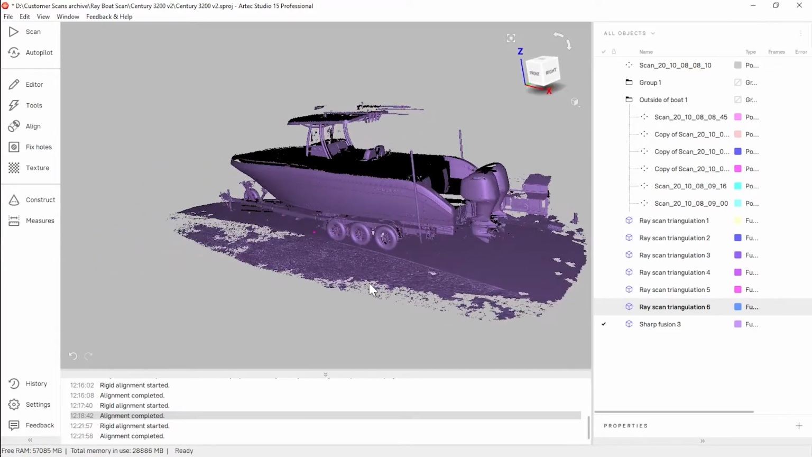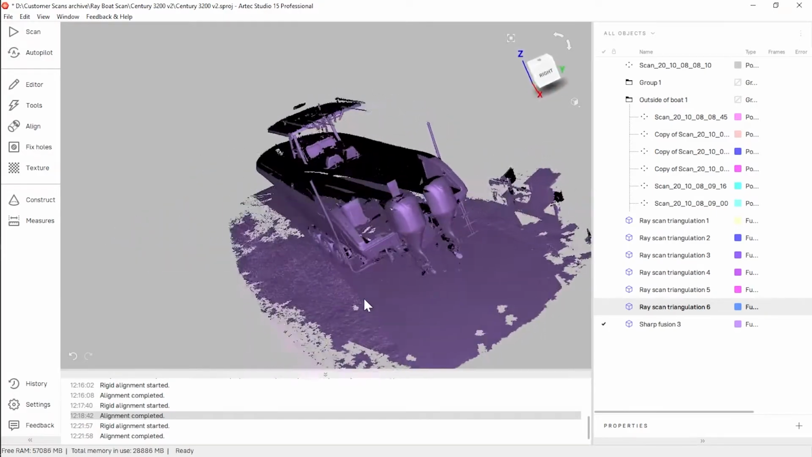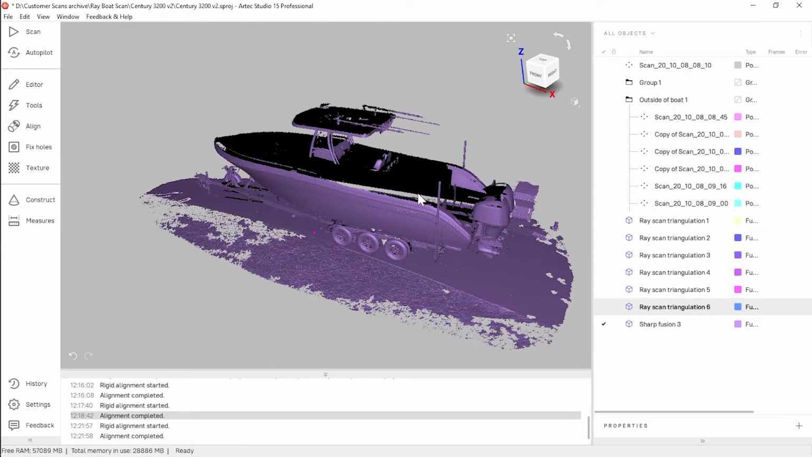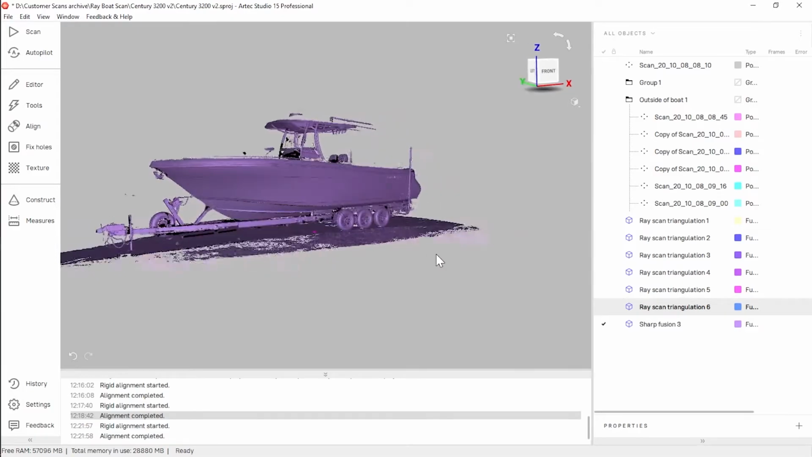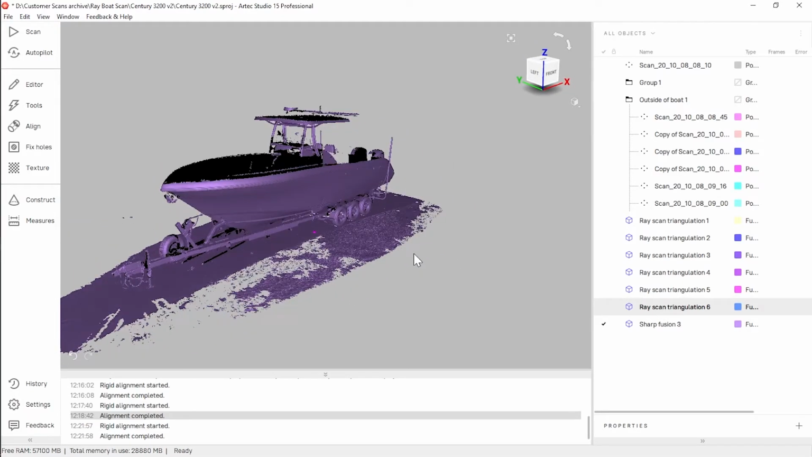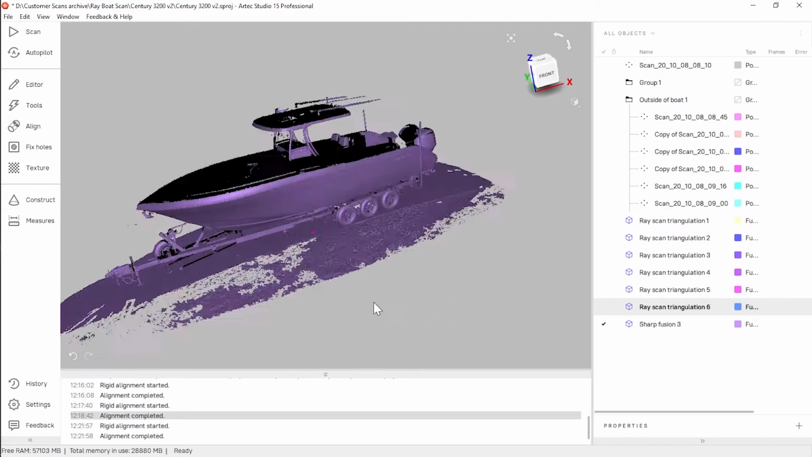In this case, we were just specifically trying to get this outside profile of the boat. The Ray was a little too low in each position to capture much interior, but we could have cranked there's an elevation on the tripod you can crank up, and that would let the Ray see into this area a little better and capture some of that.